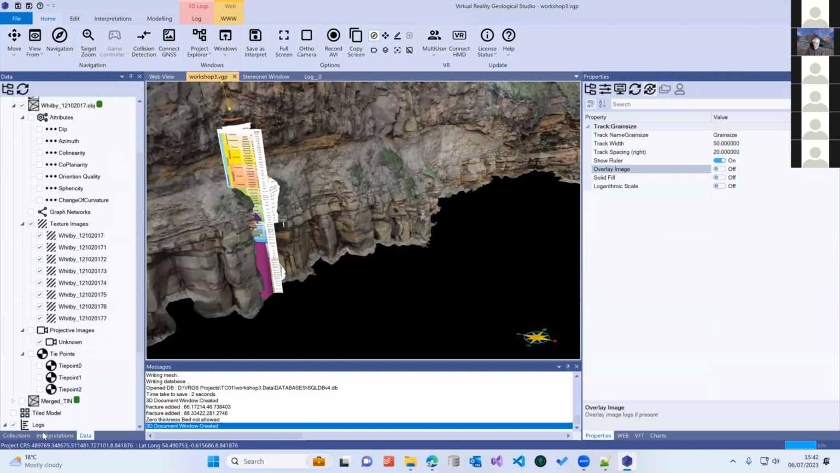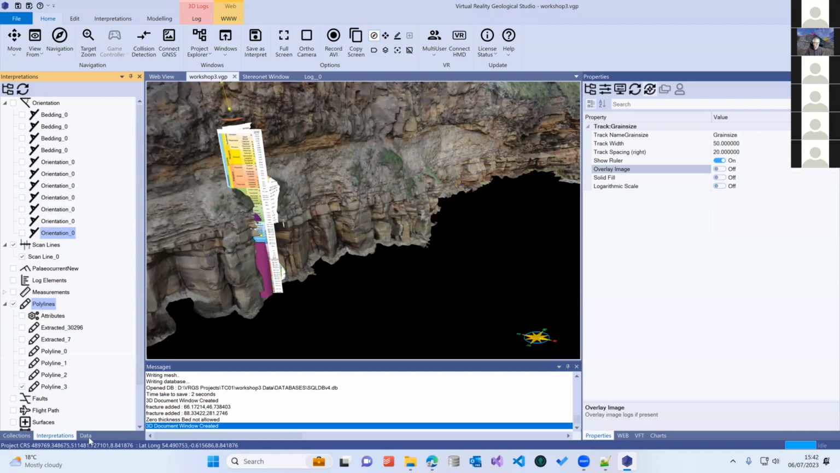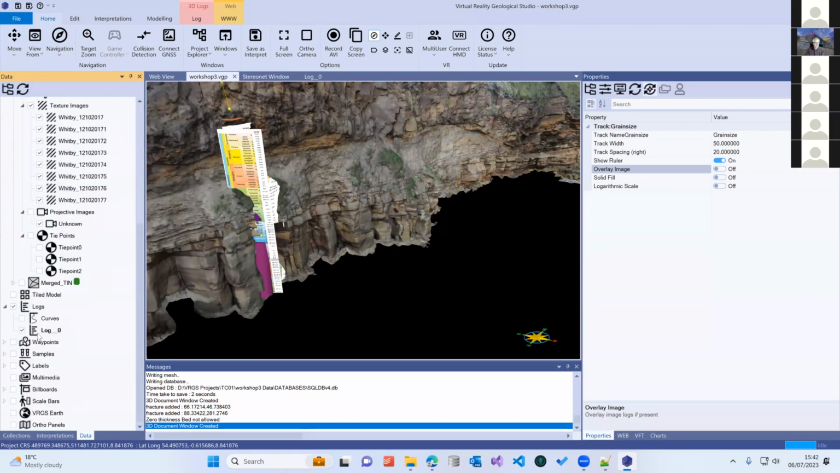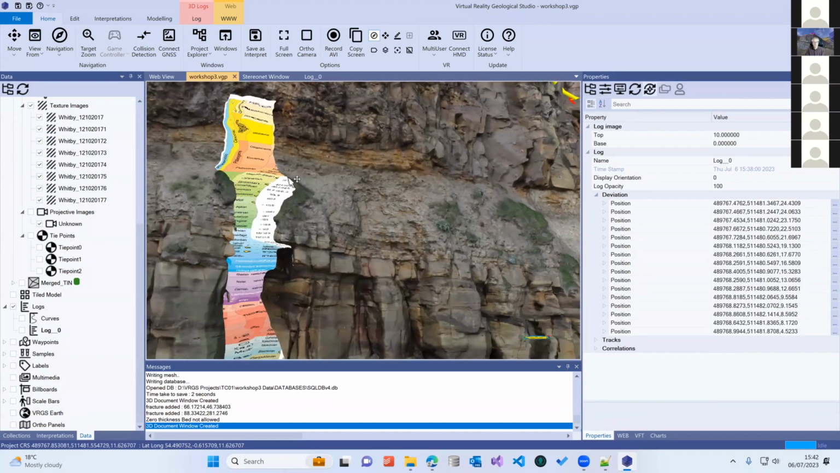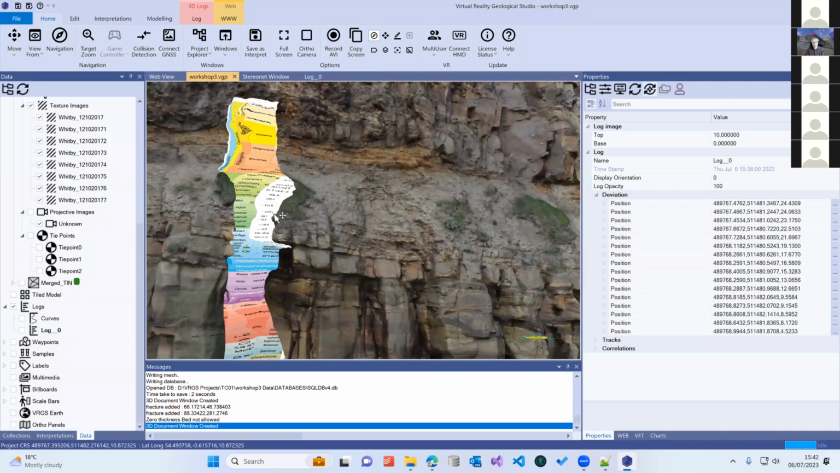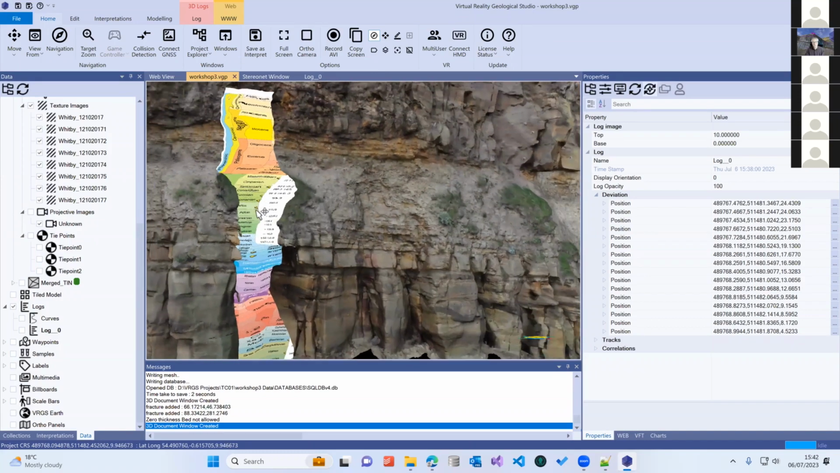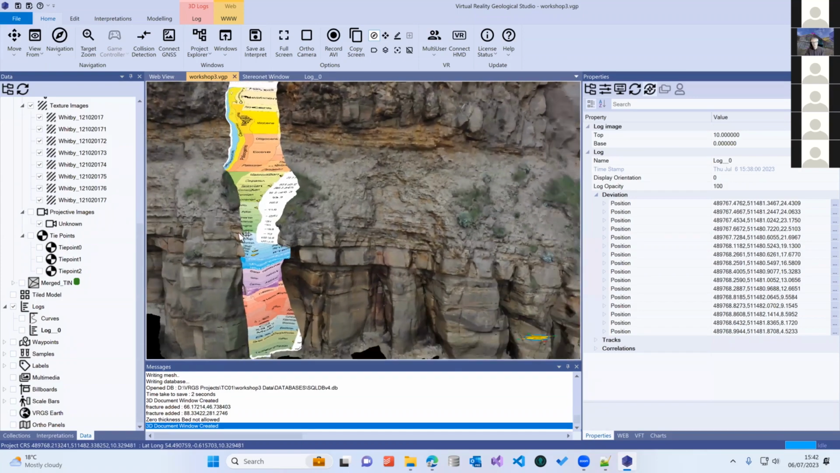Let me switch off the log. Where I'll put it, there's my log. And now it's a little bit odd here because we're on quite a complicated outcrop geometry, but there is our image projected onto the outcrop.